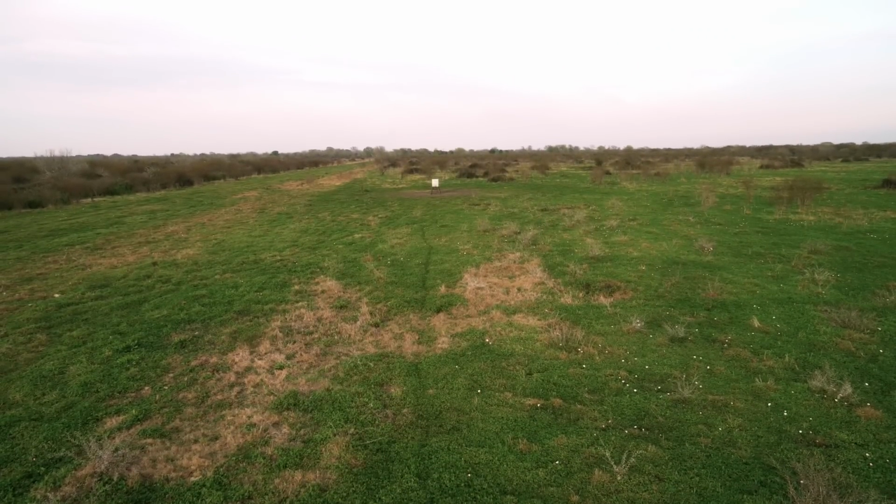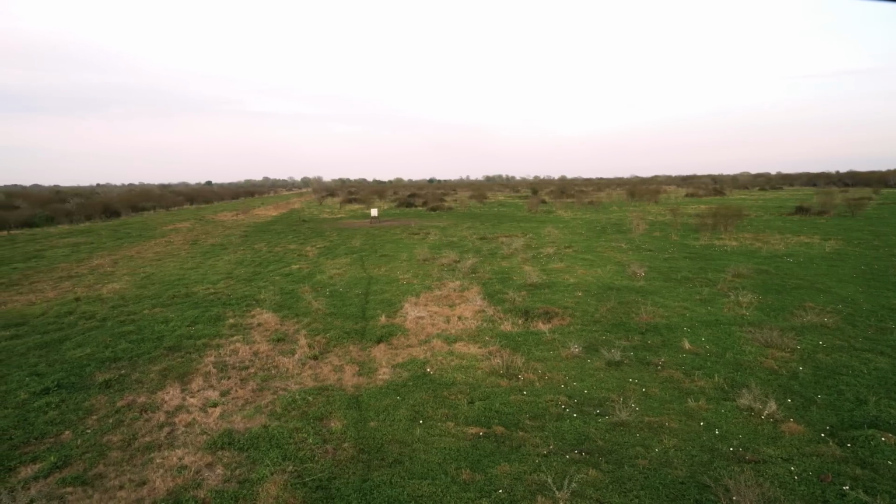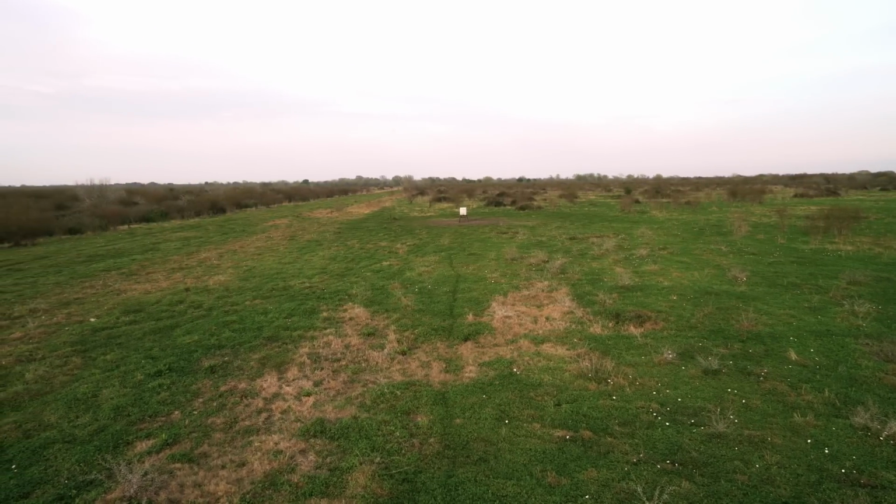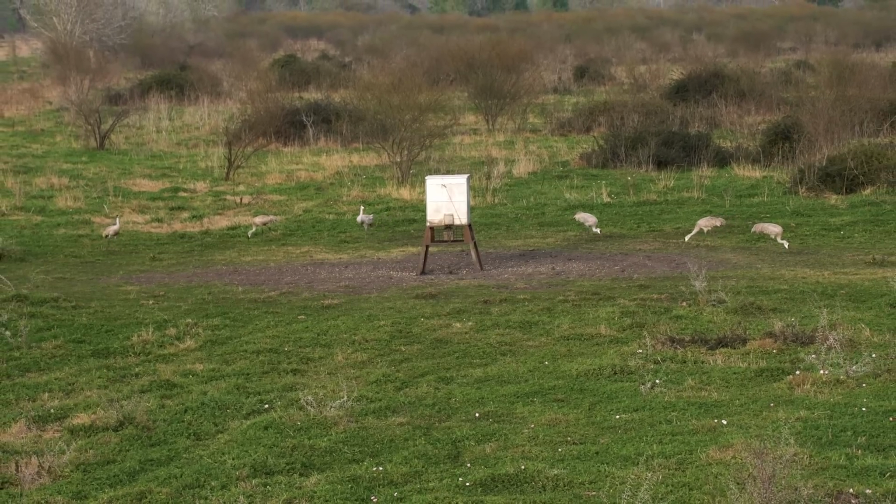In case you can't tell from the sweat on my face, it is a warm evening out in Texas. I'm sitting about 50 yards from a corn feeder, and I'm hoping that some feral pigs will come in so I can fill up my freezer with some good old-fashioned wild pork.